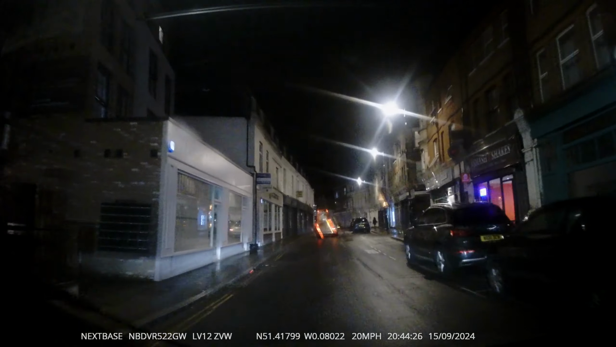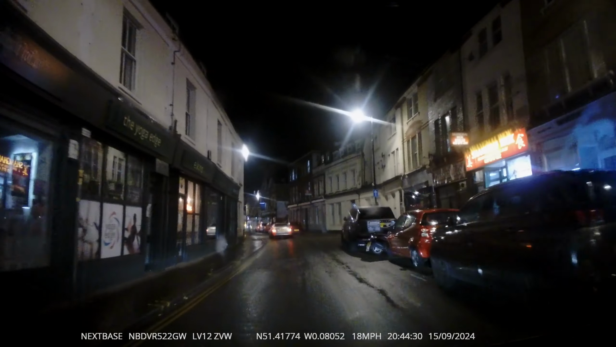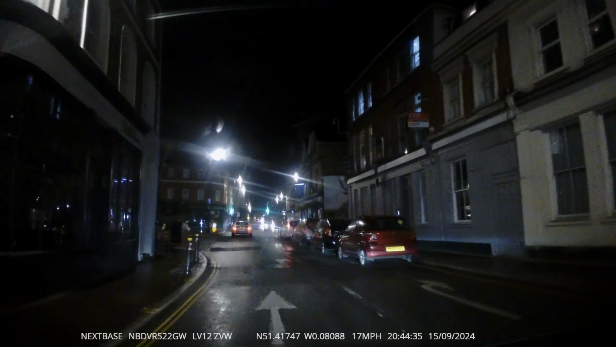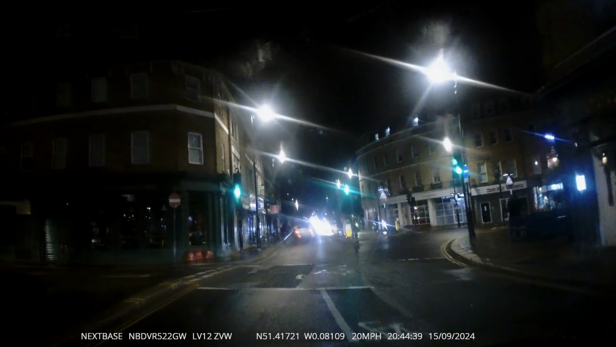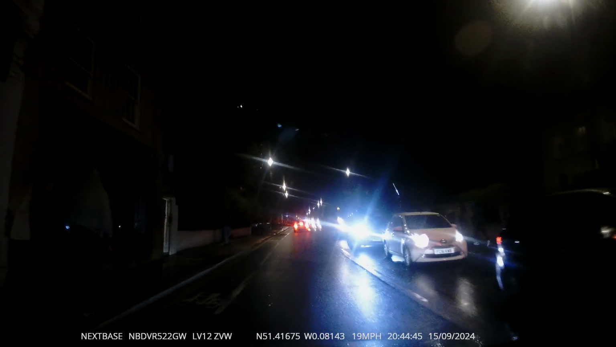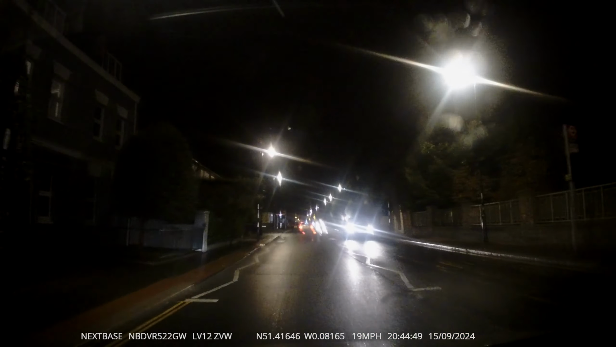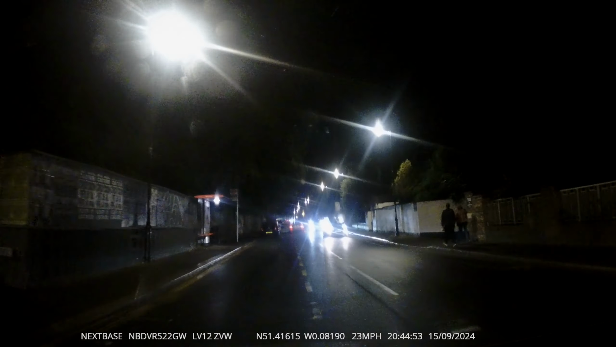Left hand bend. Reduce speed. Proceed to the right to get a better view of the road ahead. Lights on green. Watch out for pedestrians crossing the road there. There was one just before I spoke wearing dark clothing. Zebra crossing ahead. Scan the crossing, reduce speed. But the floor is wet, and if someone was there, it's going to take me longer to stop. I'd need to stop in the distance.